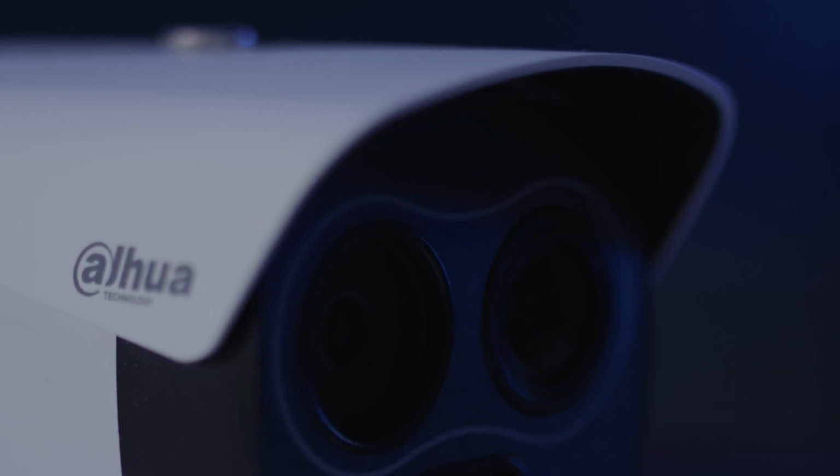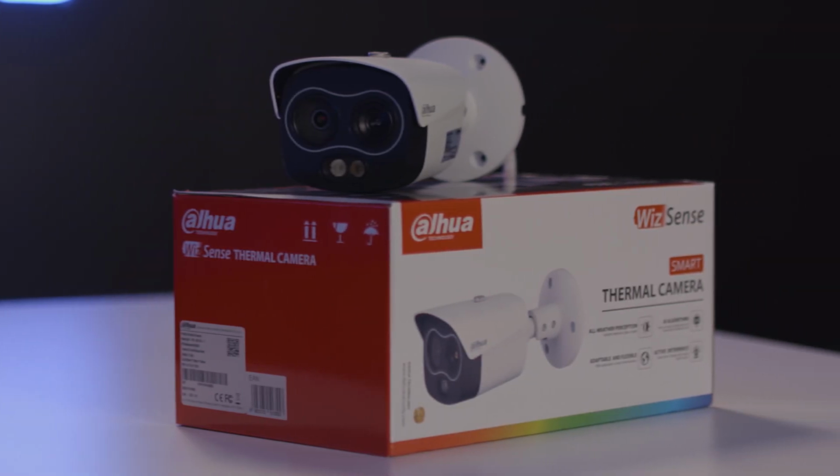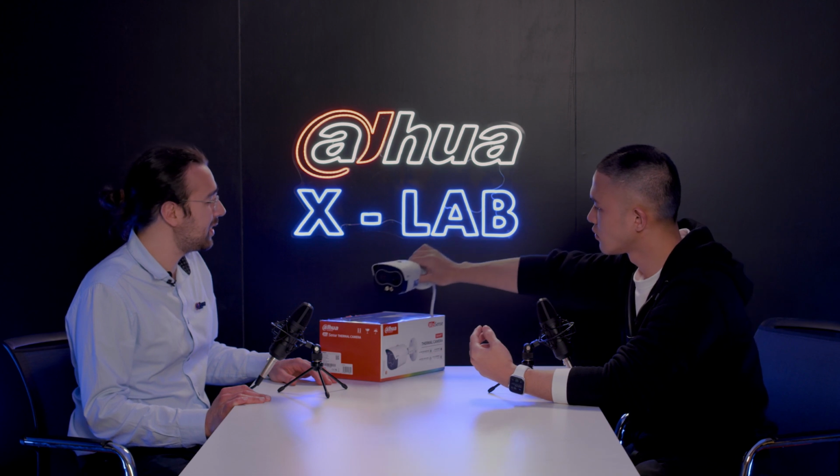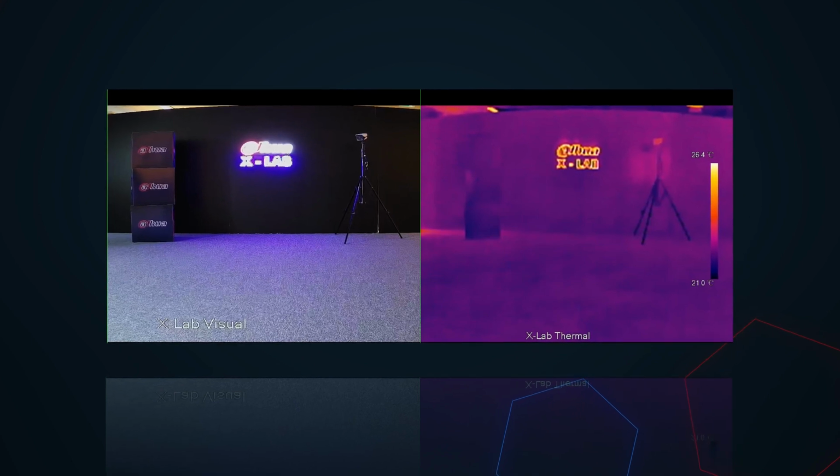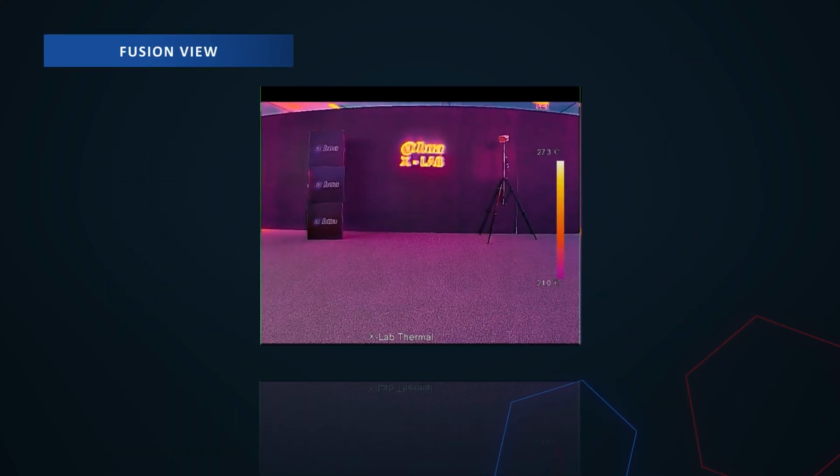Well, it doesn't look like a normal camera. It is way more special. This camera has a double sensor and even a fusion view. Do you know what that means? Okay, so the camera has two lenses like our eyes. Almost. This camera has a thermal sensor, but also a 4 megapixel visual sensor. Which means two cameras in one? Not only that, with the fusion view, it's also possible to have one image that is the combination of the two sensors. So a very special view that other cameras don't have.